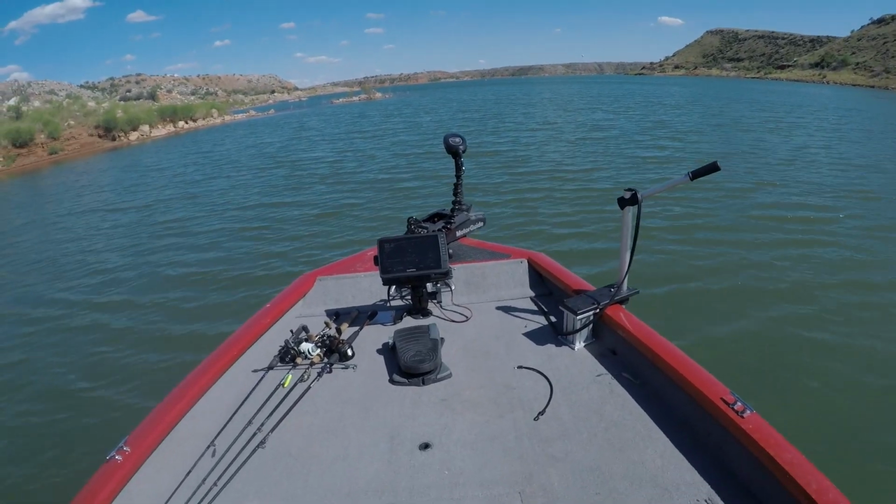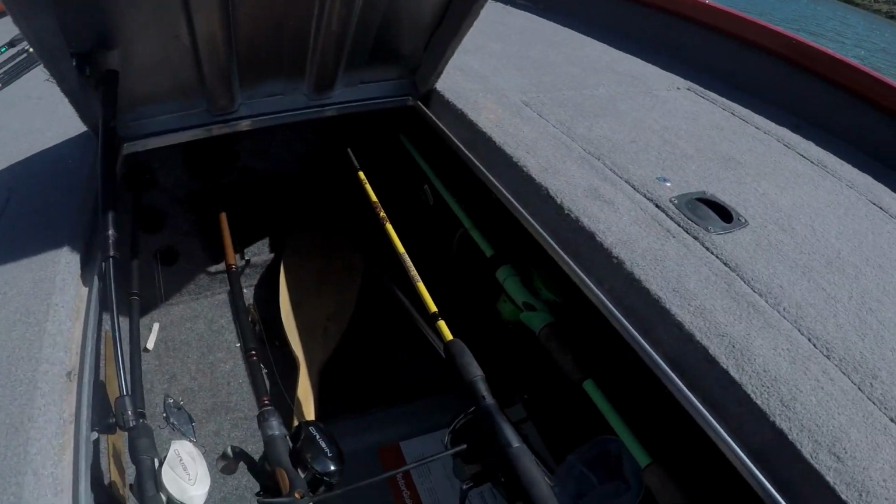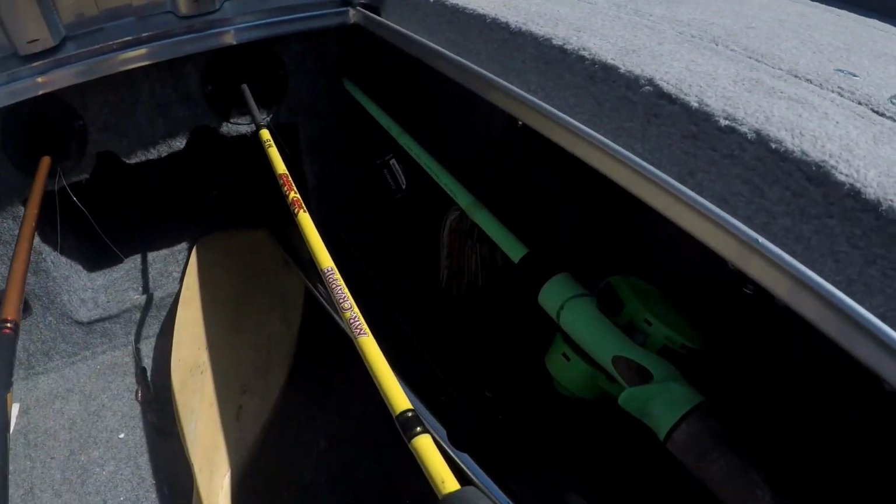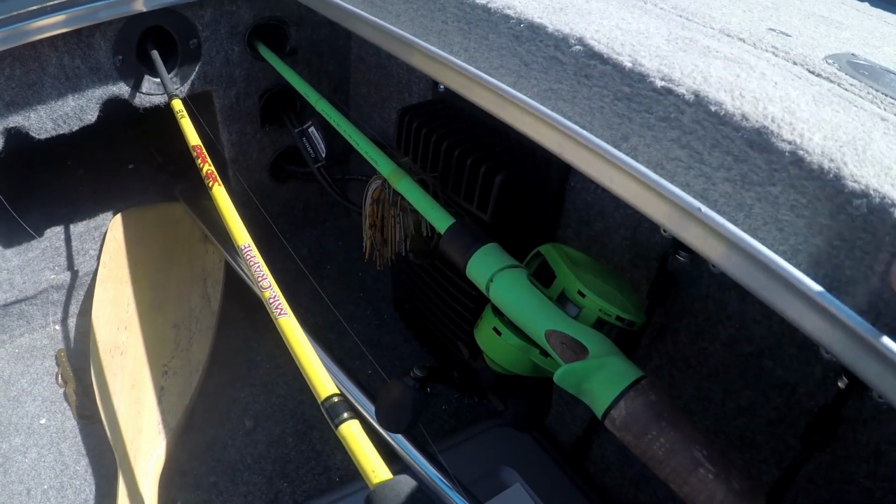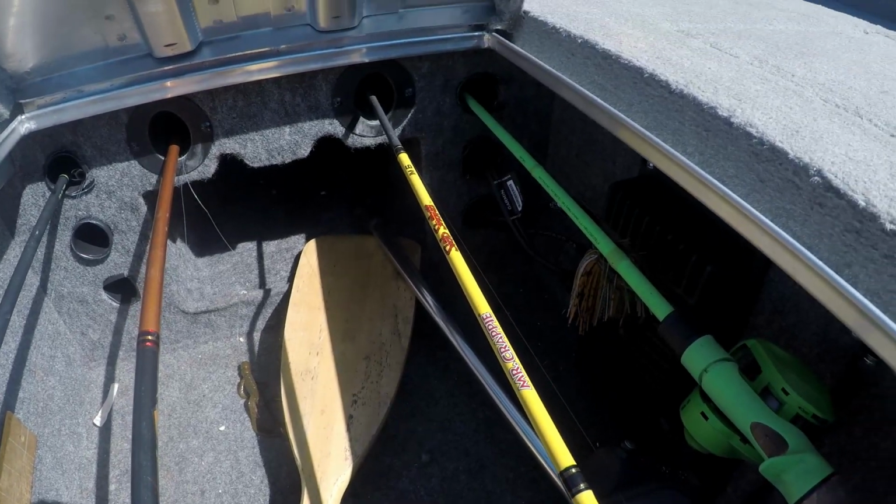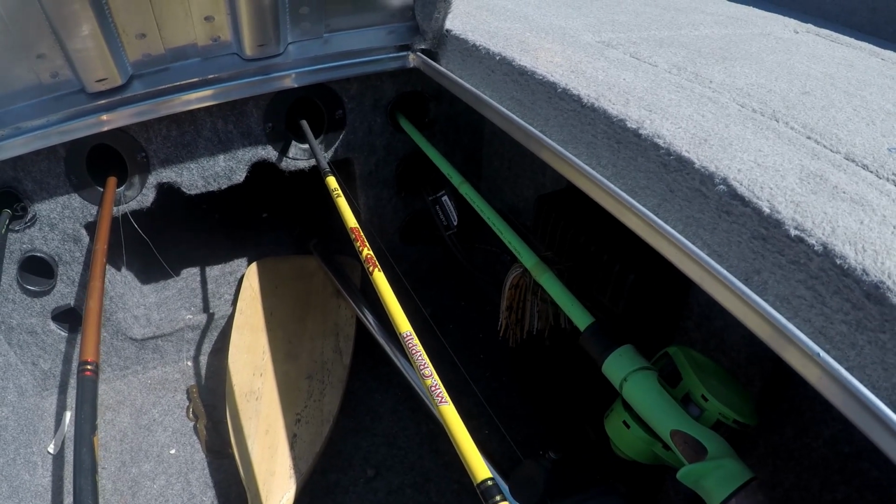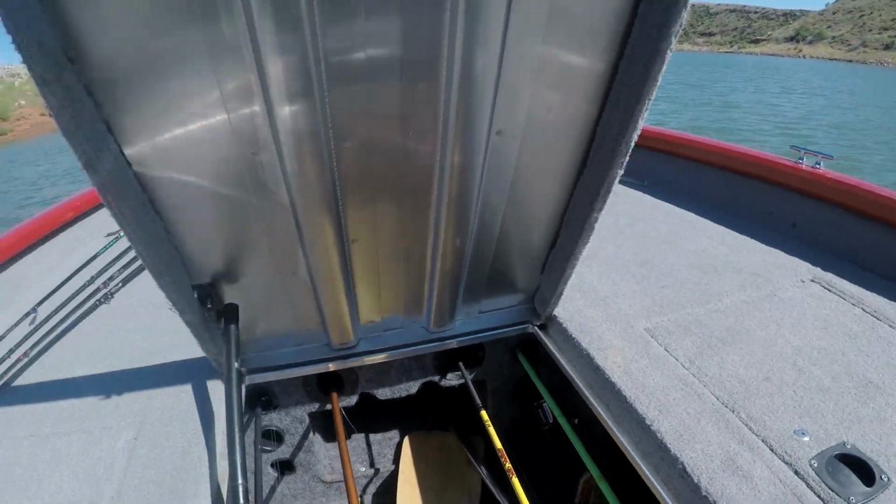Okay, so starting off with the black box, I have it located underneath my rod locker in this Bass Tracker. Not sure how well we can see that, but it's right here behind the green rod. And then I have some of the wires going through some of the rod guides here. I do have it wired up with 10 gauge wire directly to the battery.